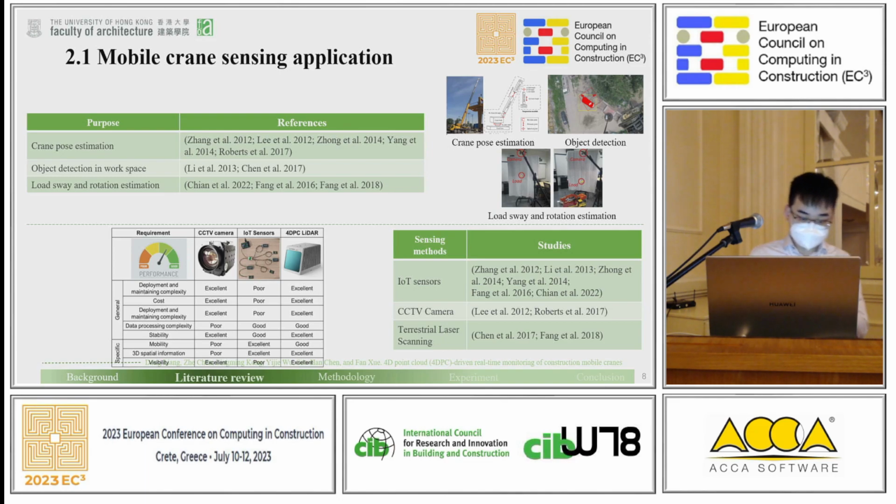Also, we conclude the performance comparison from this literature. We could see the 4D PC LiDAR has a better performance in most requirements, like mobility. It is important since the mobile crane always moves in the construction site, so we cannot just fix the sensors.